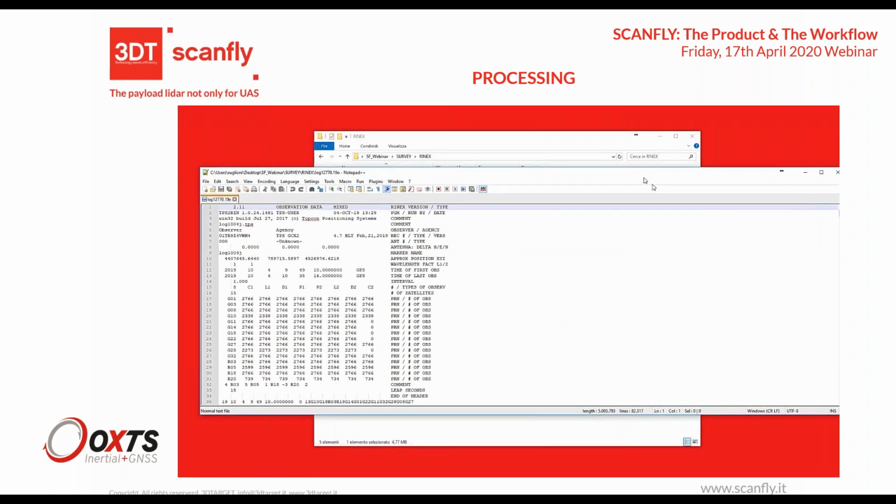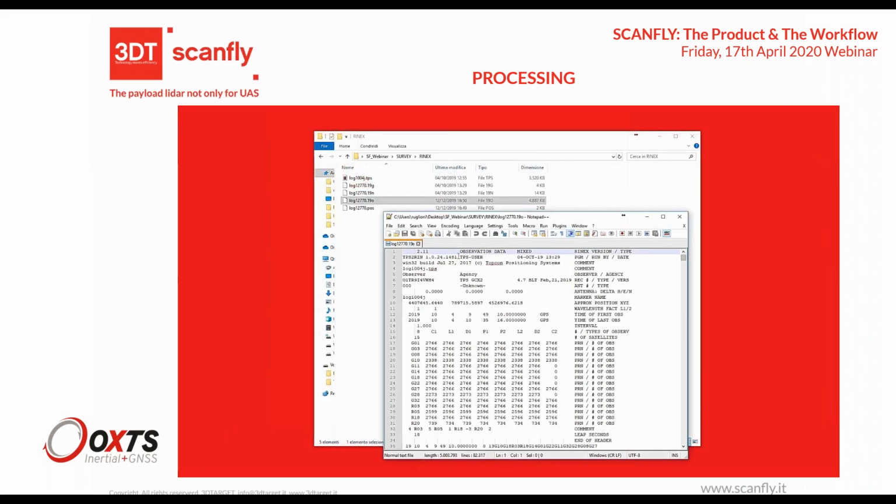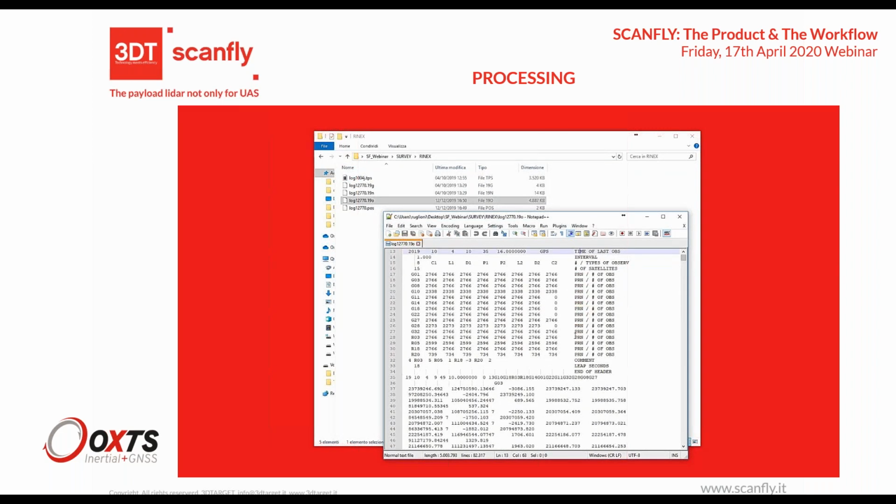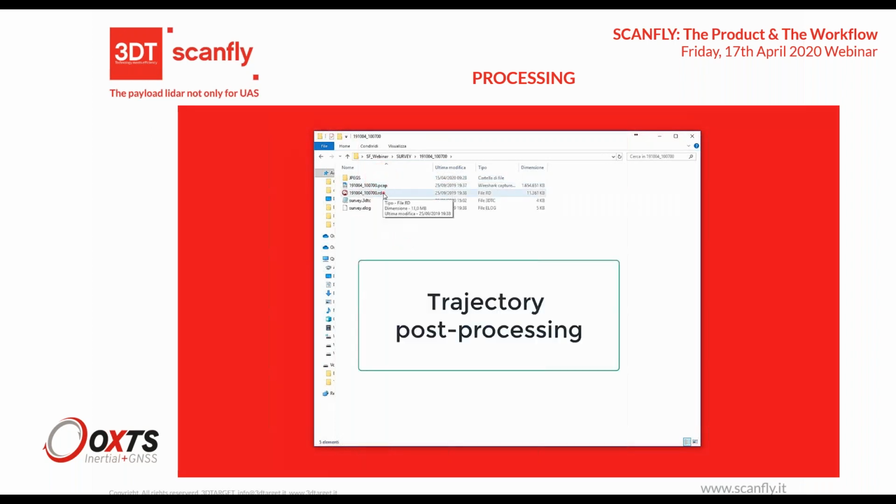Just to have a look, it's the standard RINEX format, version 2.11, and you use that one to import inside the NavSuite with the trajectory raw data.